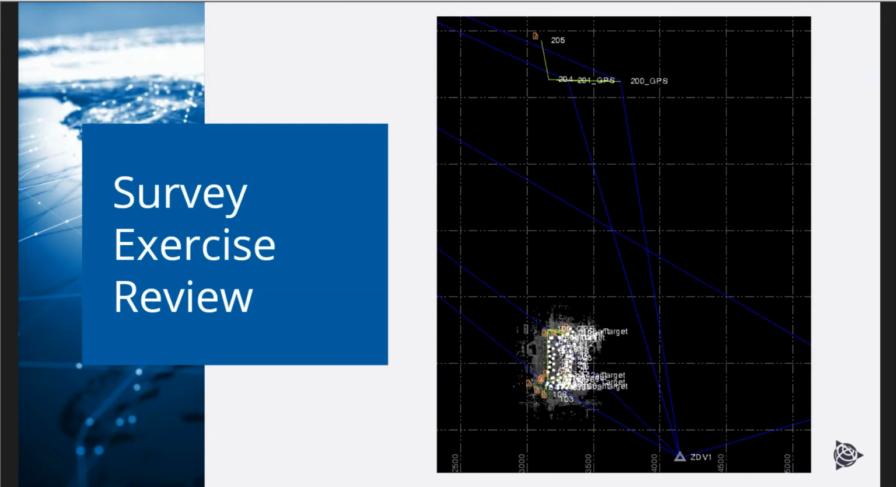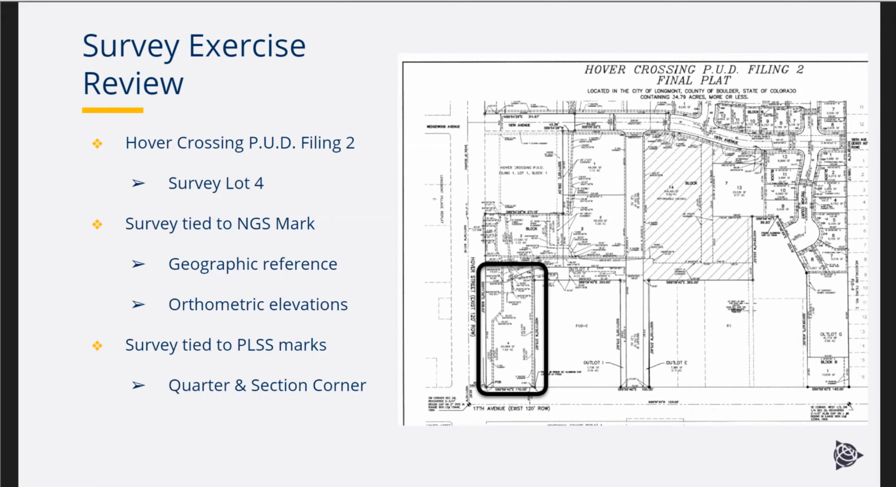So here's the exercise review. We have lot 4 in this Hoover Crossing filing 2. The survey for the exercise, in the little bold highlighted area, is lot 4. I will tie it to an NGS mark for geographic reference in the background for TBC and provide orthometric elevations on our site.